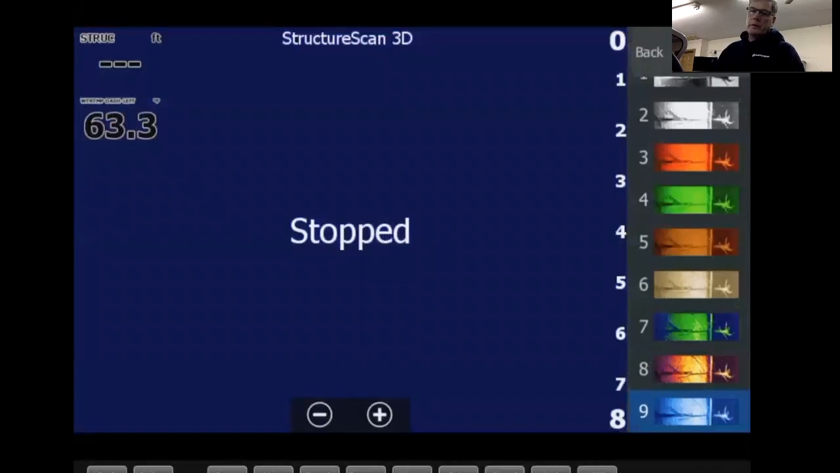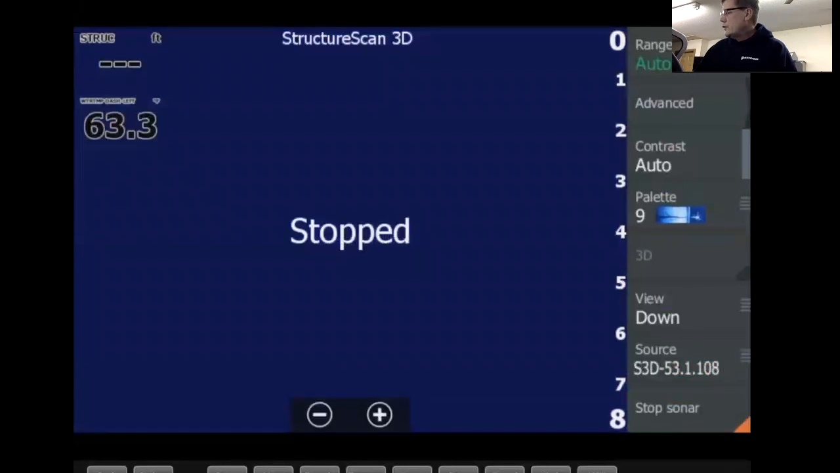Palette colors. This is a real good one here. A lot of people view colors differently. Don't be afraid to try different palette colors. Factory default on structure scan is 6. I jump between 6 and 9. Those are my 2 favorites that I can see easiest. Again, some people like the bright orange, but personally, I like either the brown or the blue. And depending where I'm at, I'll change it up. Very simple to do.